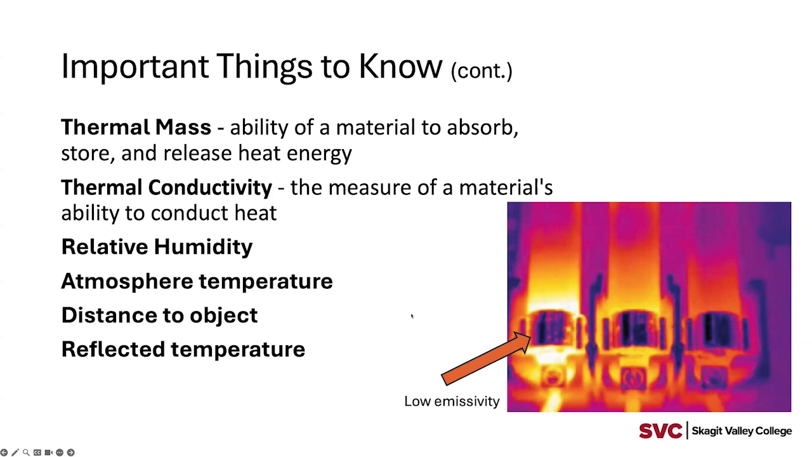In general, and I've got some helpful tips a little bit later, you can change the emissivity setting on these cameras if the larger field of view is something shiny, like a shiny metal as an example, or poor, low on the emissivity scale.